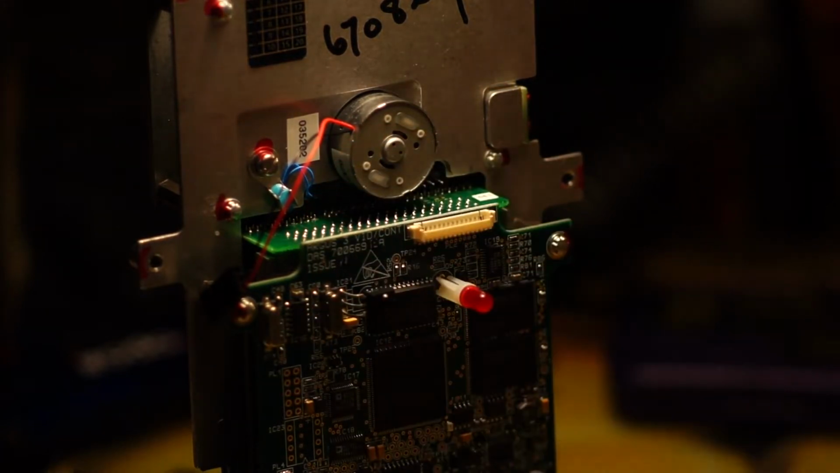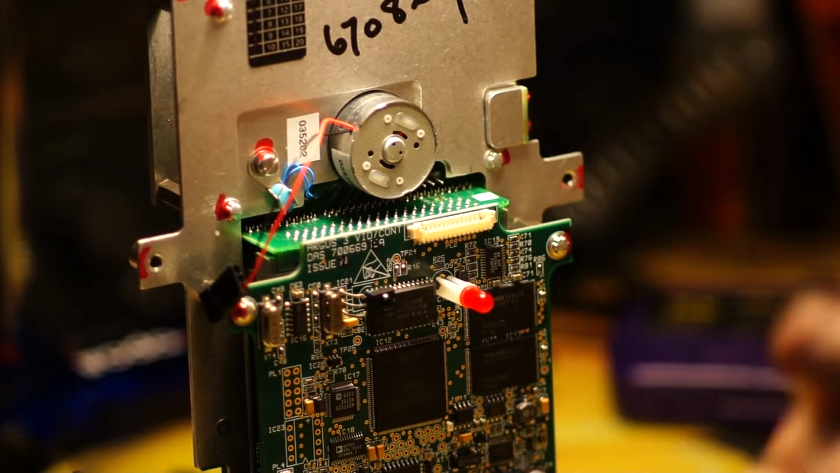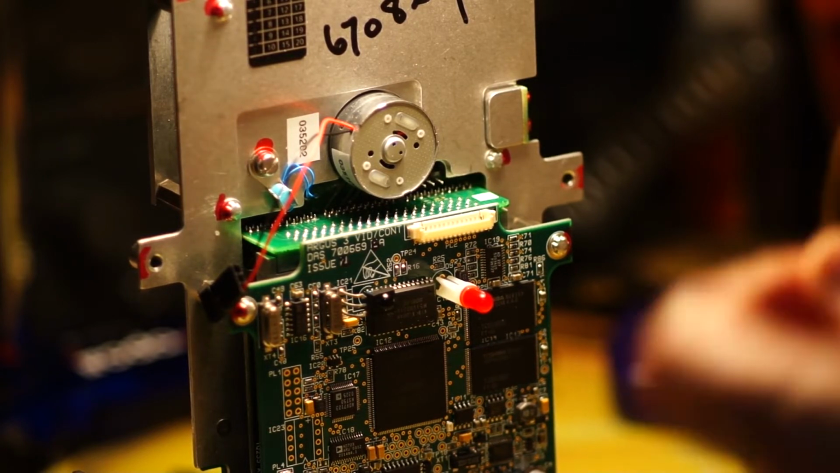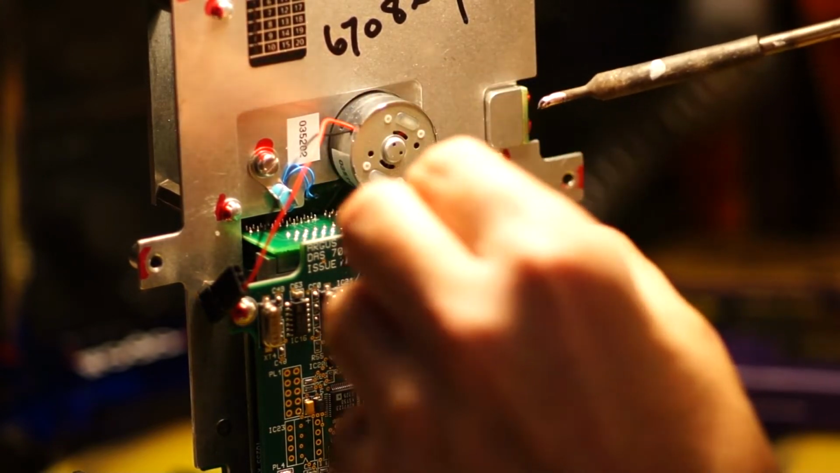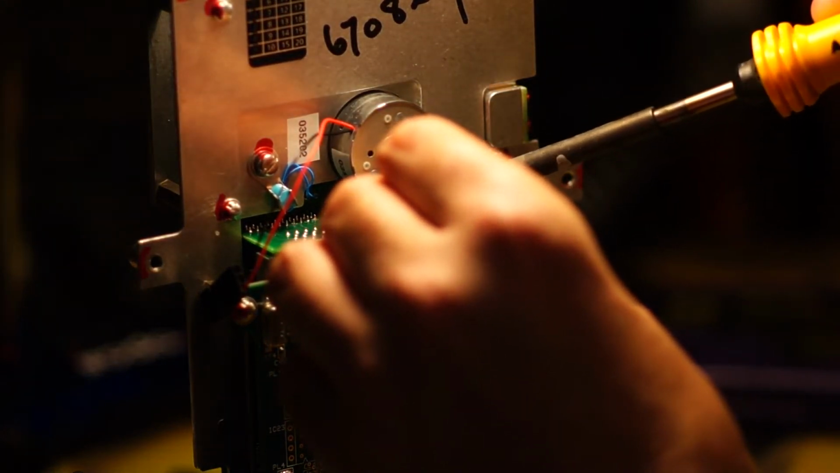It's got a nice fresh bit of solder on there. Now, in reality, what I'd ideally like to do is have some sort of connector on here, but this is more of a test. I might add to this later. We'll see what I do with it.